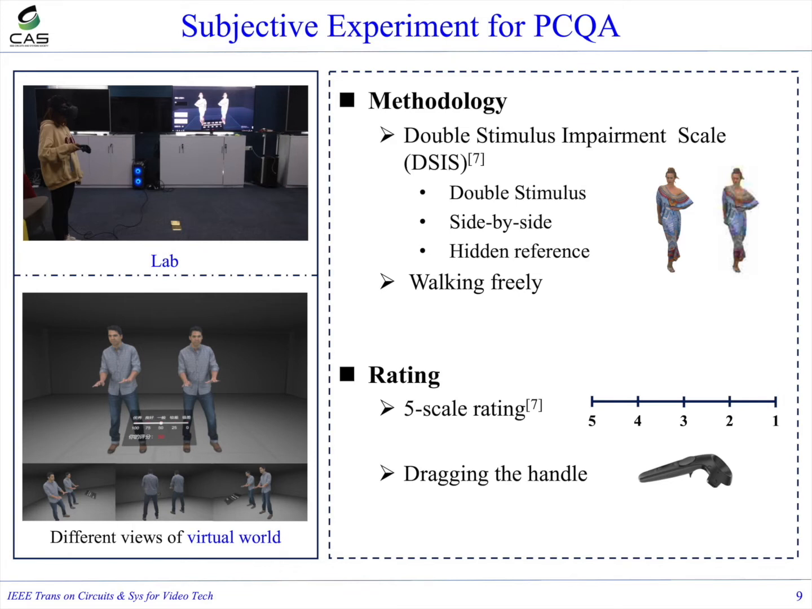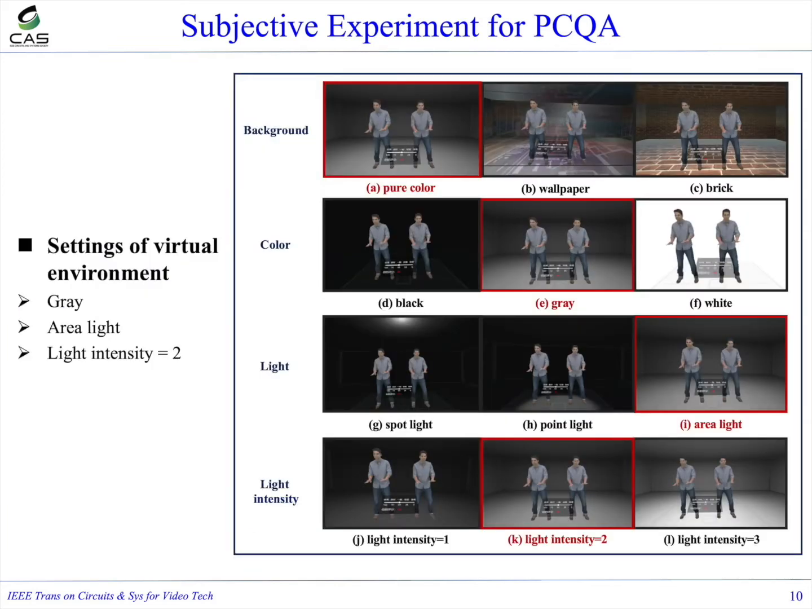In addition, a hidden reference for each sequence was added. More discussion about the methodology can be found in our paper. And in the experiment, subjects can walk freely and give 5-scale scores by dragging the handle. We adopted the settings of virtual environments as shown in the figures with red rectangles.